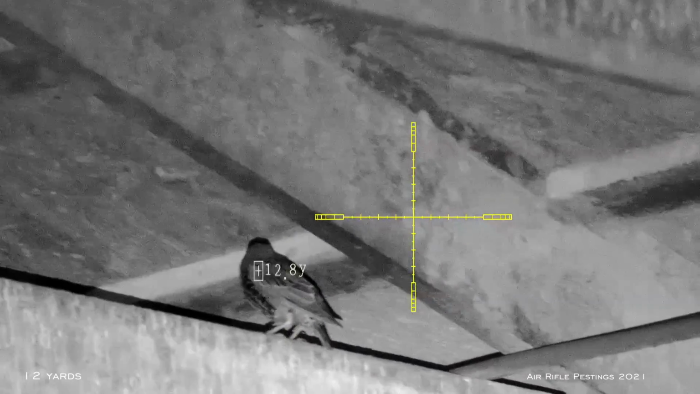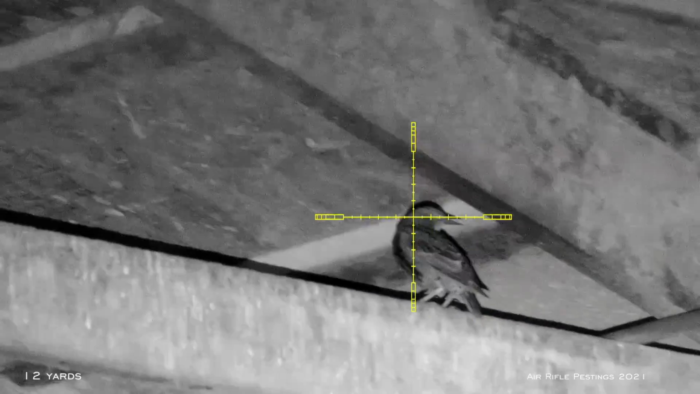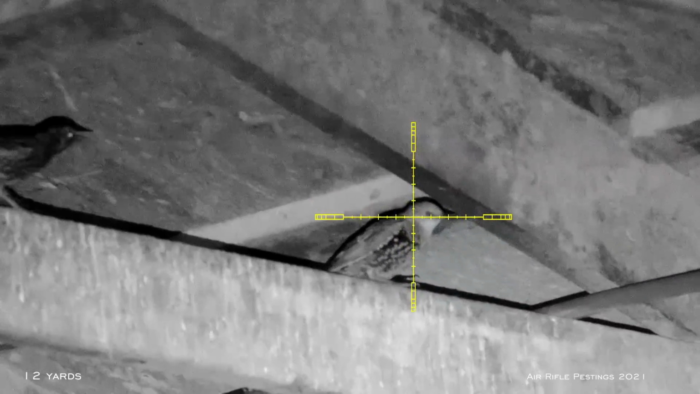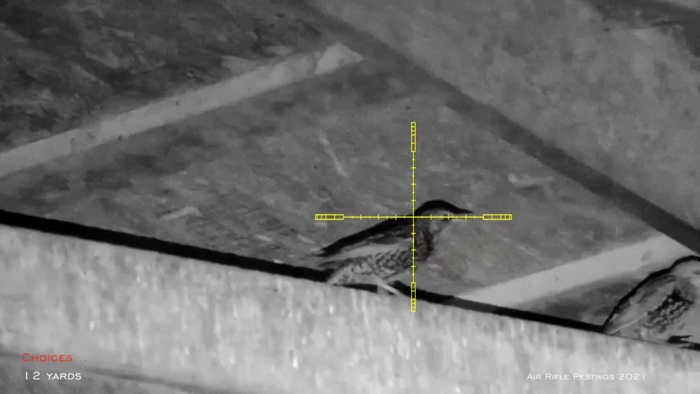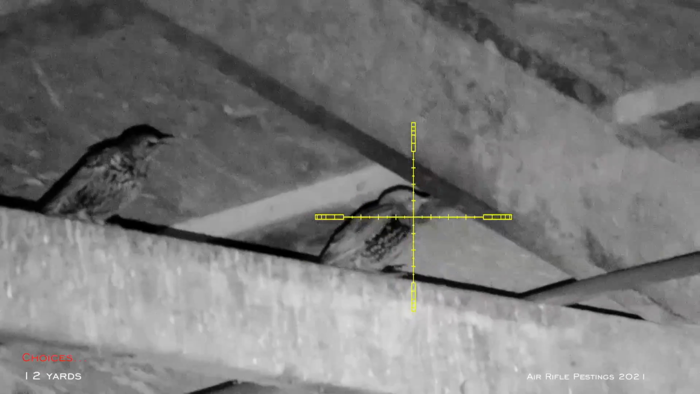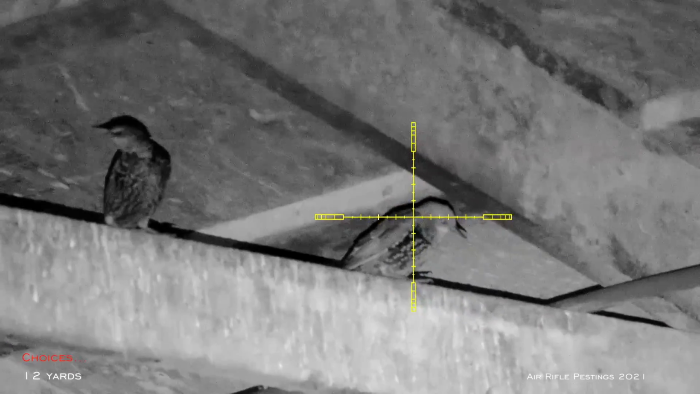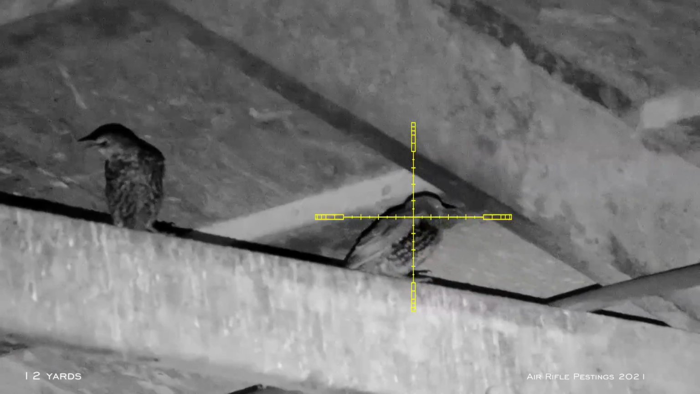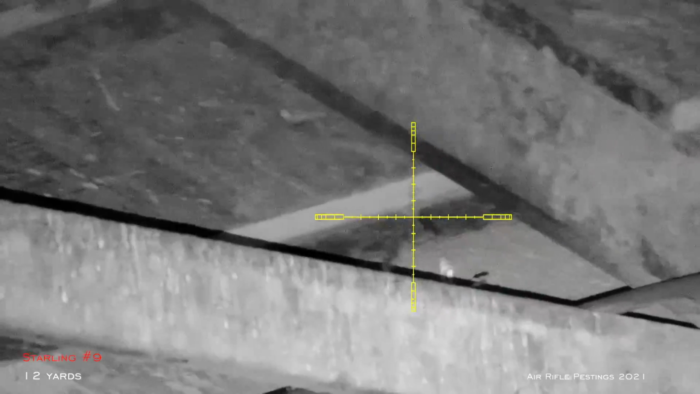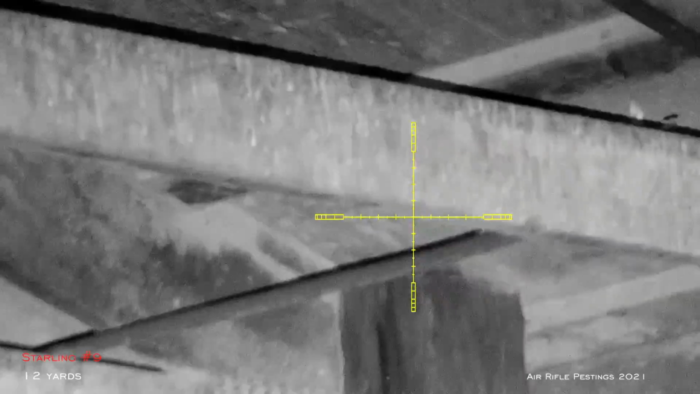This guy is pretty close, only about 12 yards away. Again, he had no idea that I was there. Another one showed up, and I was trying to decide which one to shoot first, but I figured I might as well go with the one on the right. I did about a 3 mil dot holdover and smoked him in the body.